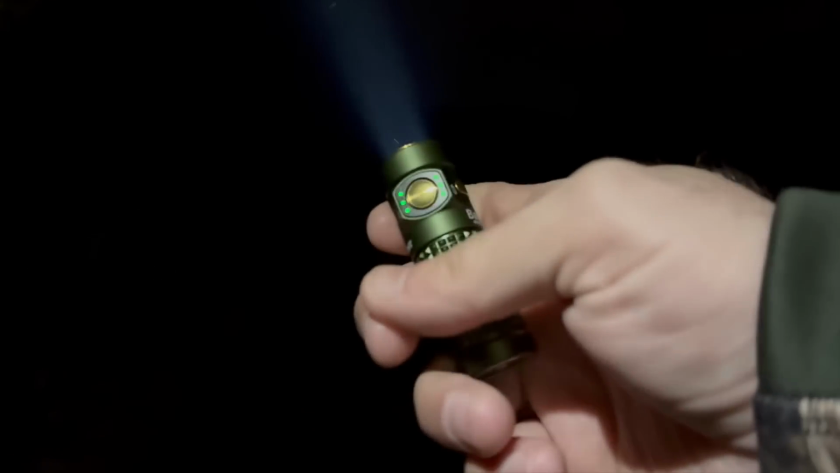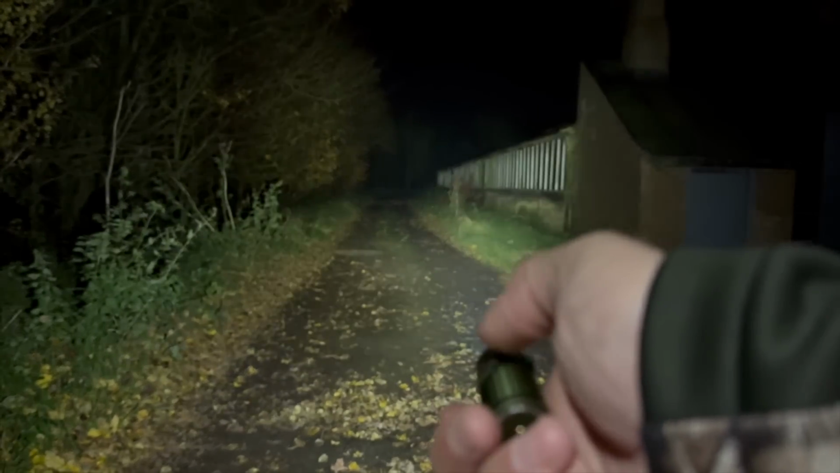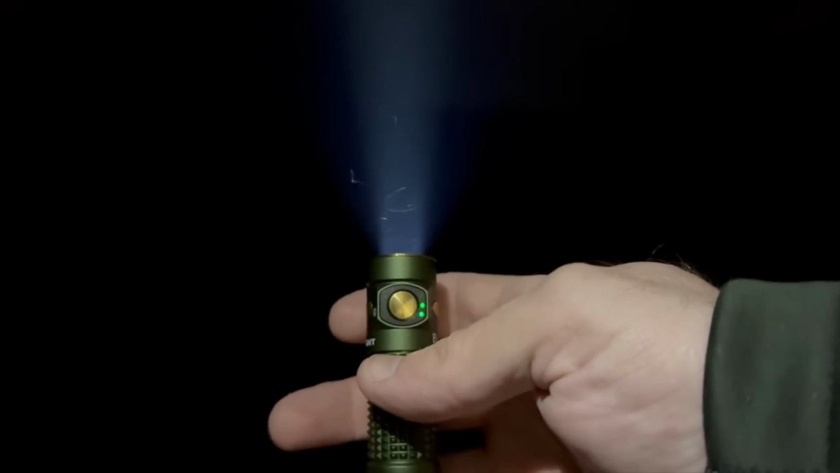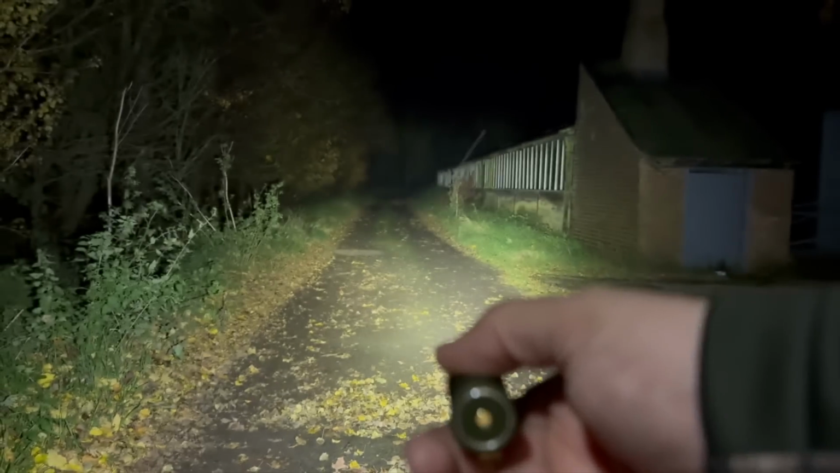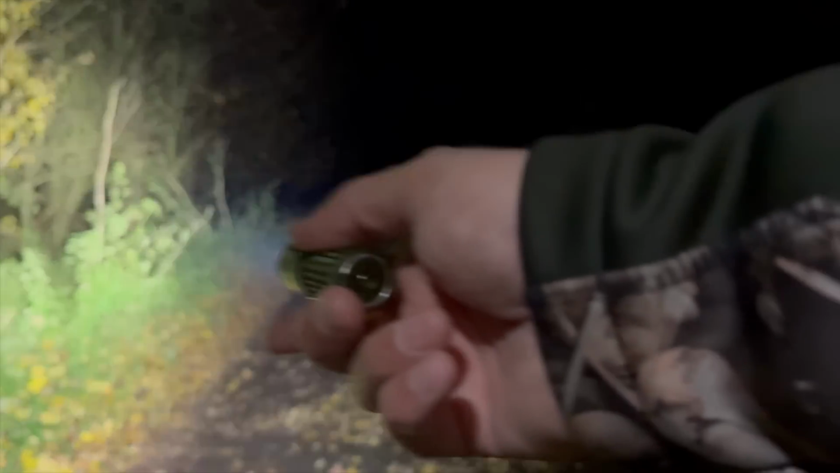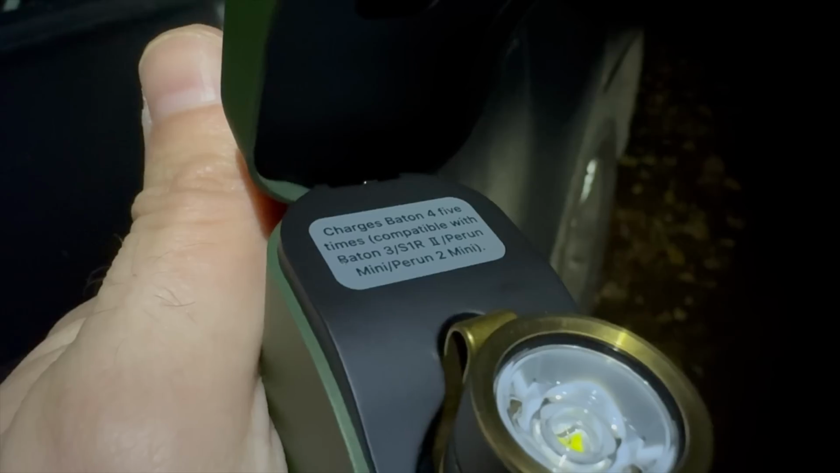If you double tap the button, it engages what I call daylight mode. I mean, its official name is turbo, but it really is very, very impressive. Note, it will step down after just 1.5 minutes, I think it is, just to save it from overheating. When you're done, simply slip it back into the case to charge it back up again. And don't forget, you'll get 5 full charges from the case.